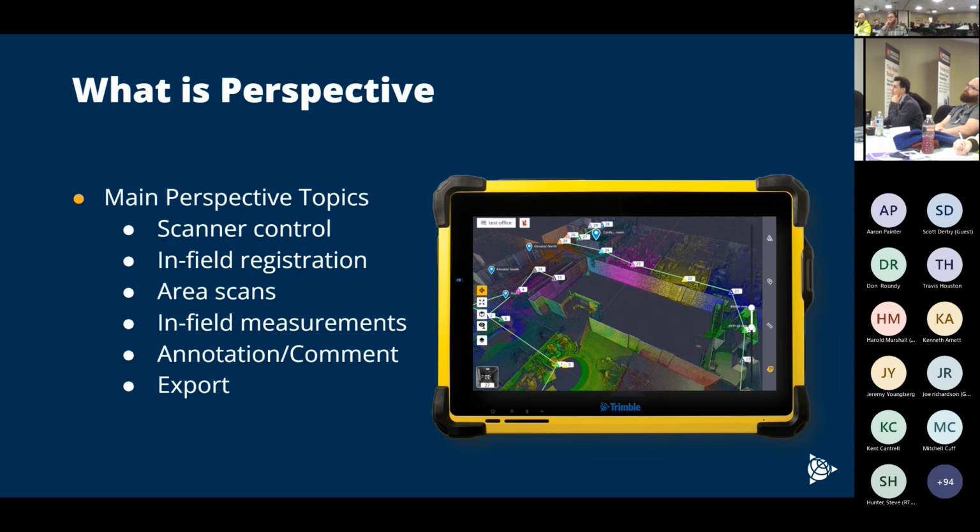One of the things that we released with Perspective when we released the X12 were area scans. So again, not real practical to go out and do a full dome scan that takes 2.5 hours with the highest resolution and highest quality setting.